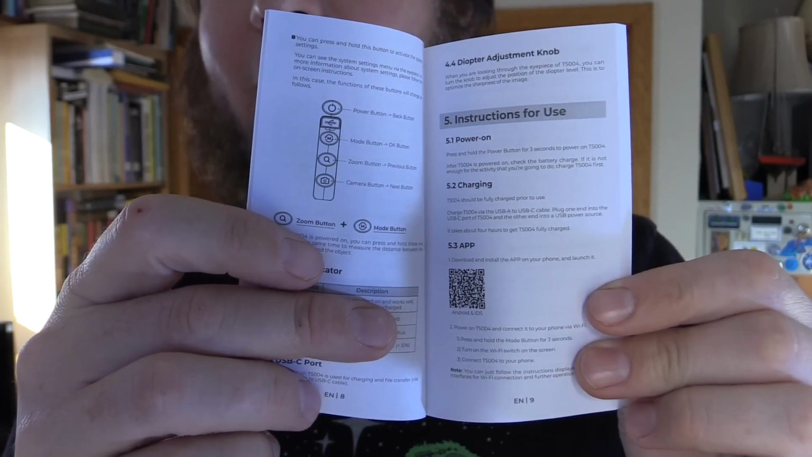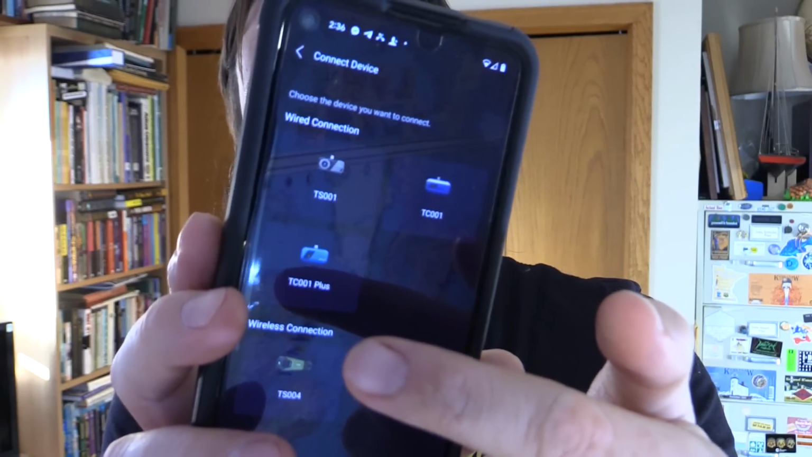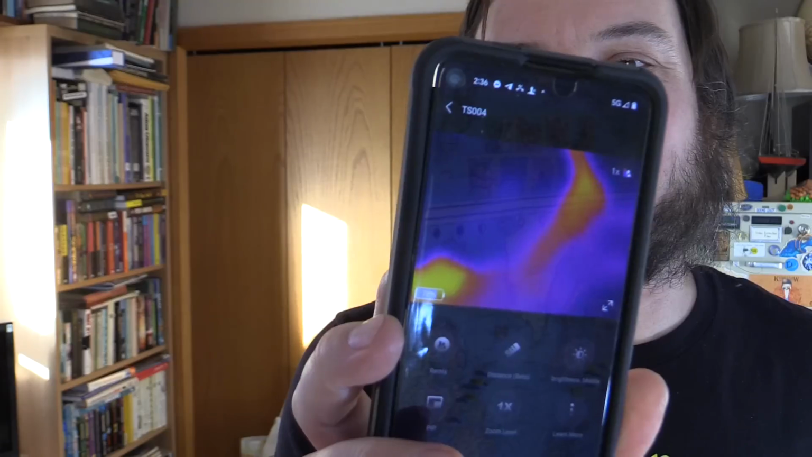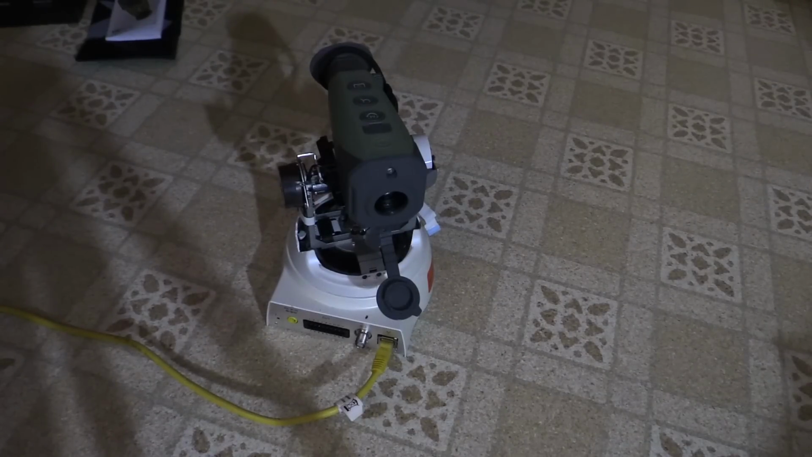I think there's some really interesting marine applications for this. So let's try that remote Wi-Fi feature. There's a QR code in here for the app, and this app works with various Topdon products. I've tried one of these before. And there we go, that popped up right away. That was really easy to set up. So for remote use, we could stick the thermal camera onto something like this old Sony pan tilt mount.